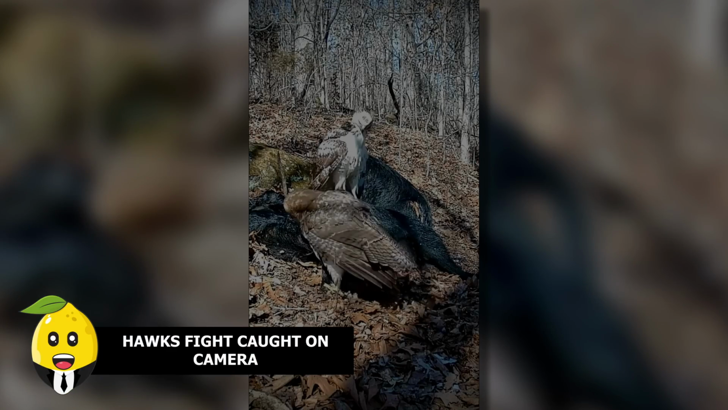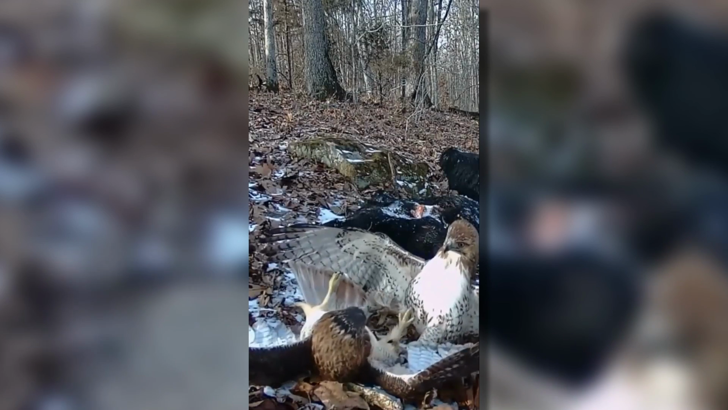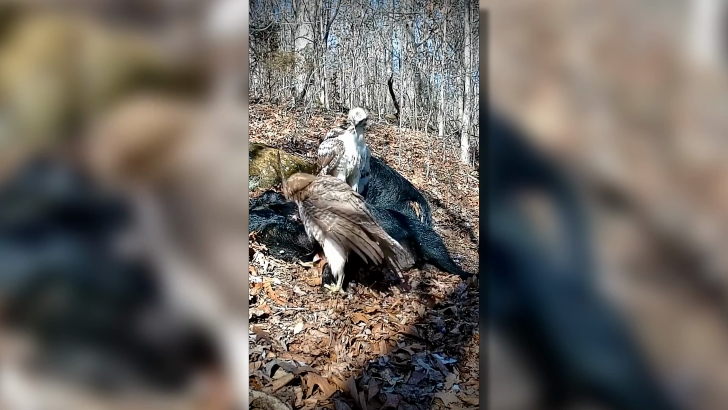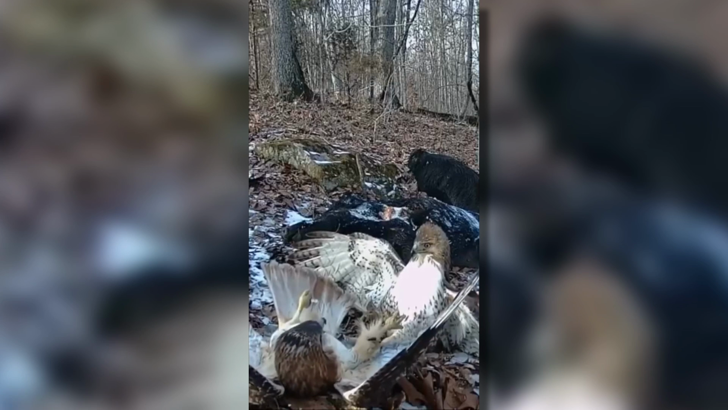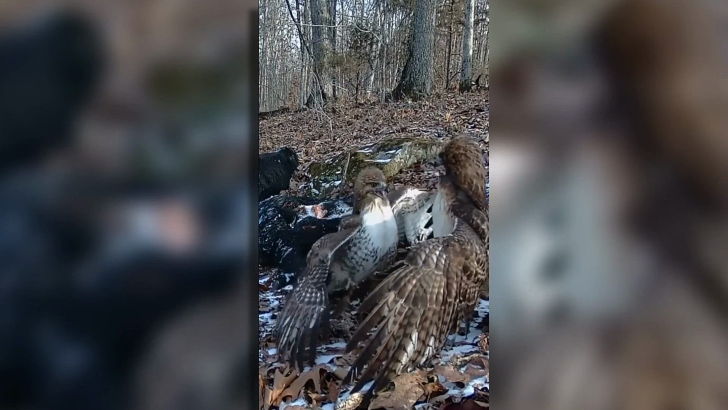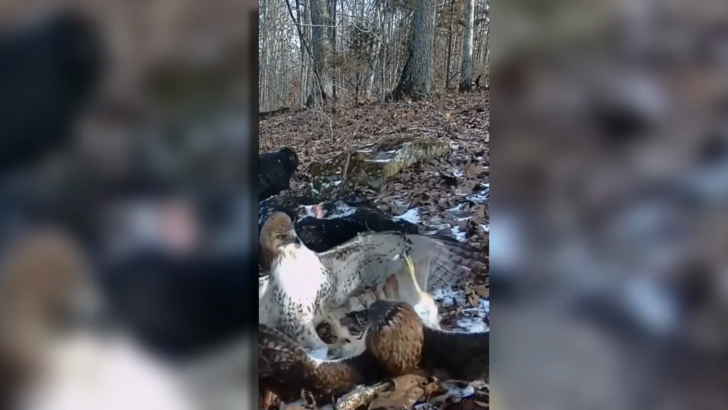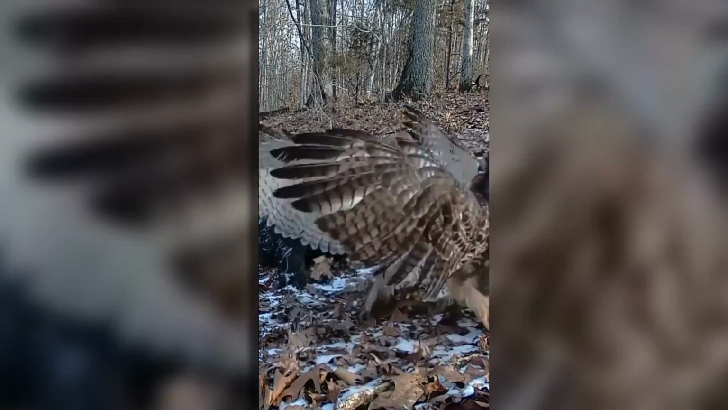Hawk fight caught on camera. A camera placed at just the right spot managed to capture 2 fully grown hawks who seem to be in a dispute over the division of food. The hawks have their wings spread open as they try to intimidate one another. No one knows what happened next, but hopefully both of them got along at the end of the day and shared the catch evenly.